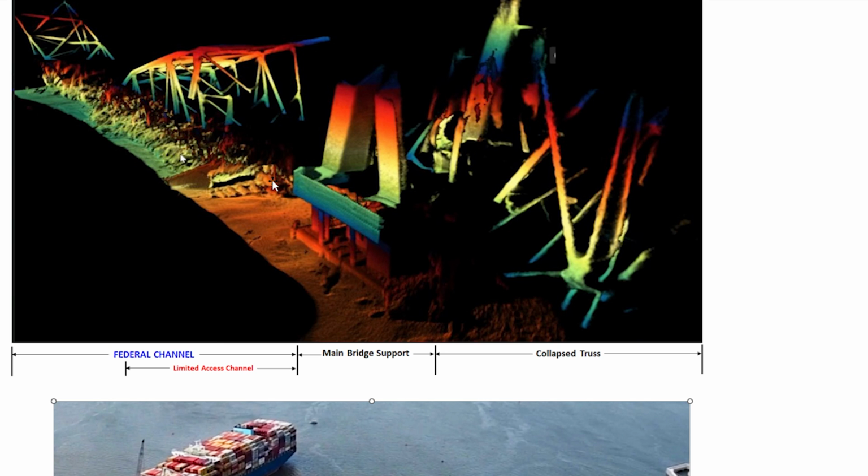Here they're showing everything that I was talking about. The limited access channel is supposed to be in this area. The federal channel is the entire gap here. And then the main support and the collapsed truss. Let's take a look at the other image.